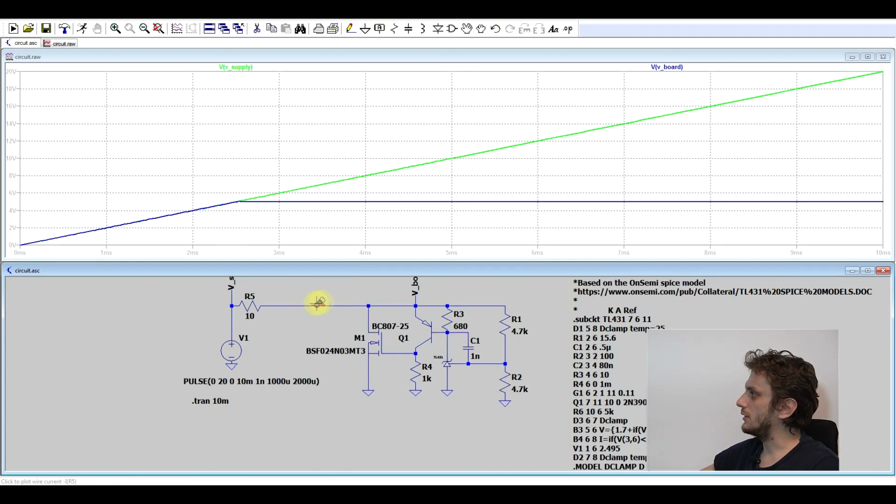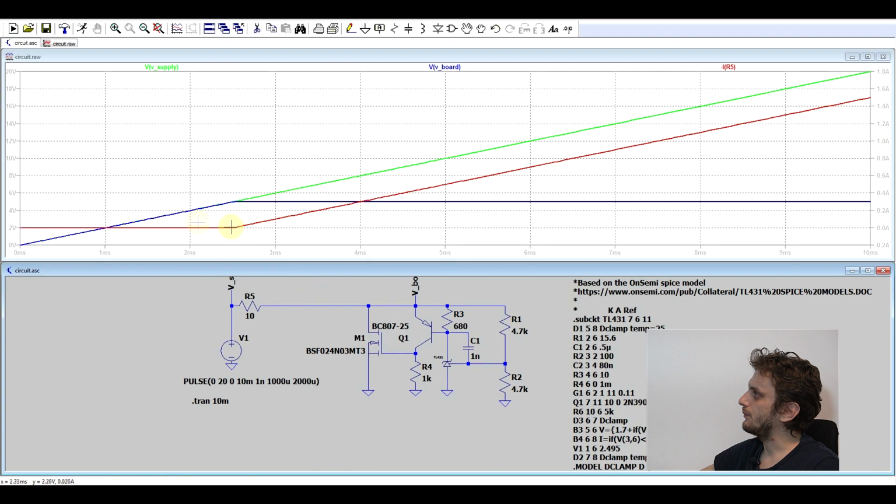And this is what our simulation is showing us. That once the voltage on the terminals reaches a certain point, 5 volts in this case, since the simulation is running with the TL431, with the TLV431 it's only 2.5. Once this voltage threshold is achieved, then current starts to increase and the voltage on the terminals stays constant.